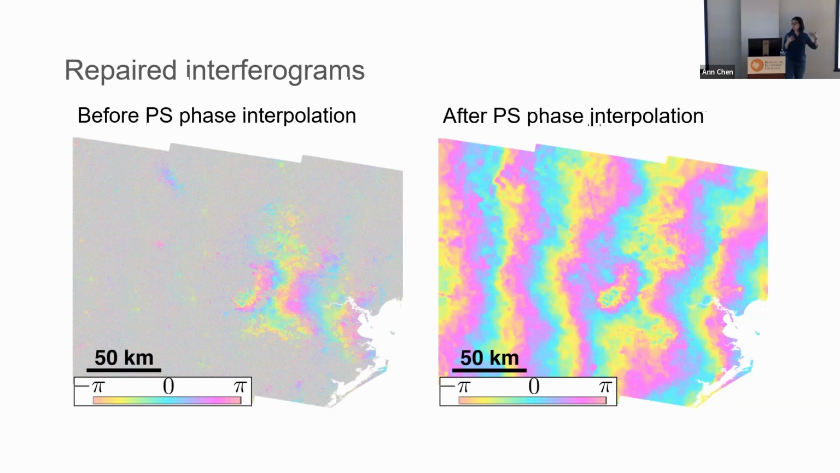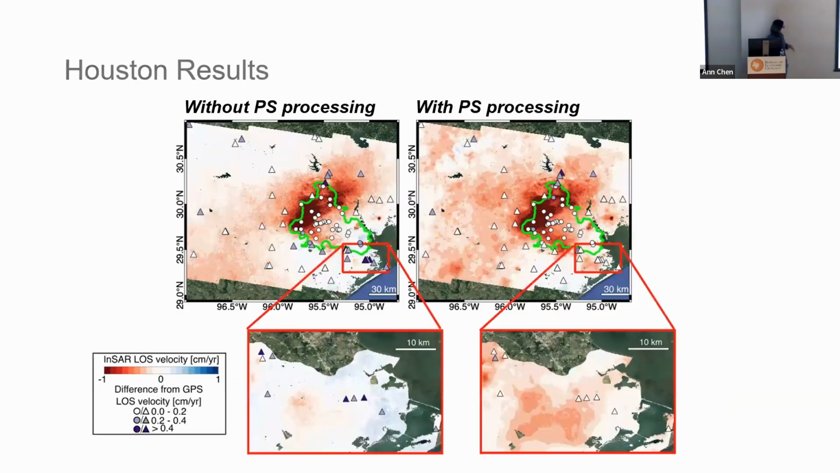So in this case, once the decorrelation is fixed, the tropospheric noise is the dominant component. That's mostly what we're seeing here, those water vapor gradients, plus some deformation features that are due to the Harris County groundwater. So here we apply it to this area and it's promising. We can see on the left is without PS processing, on the right is with PS processing.